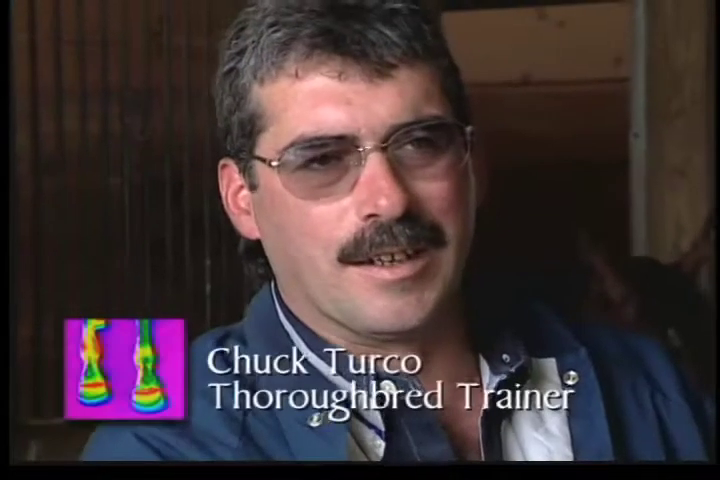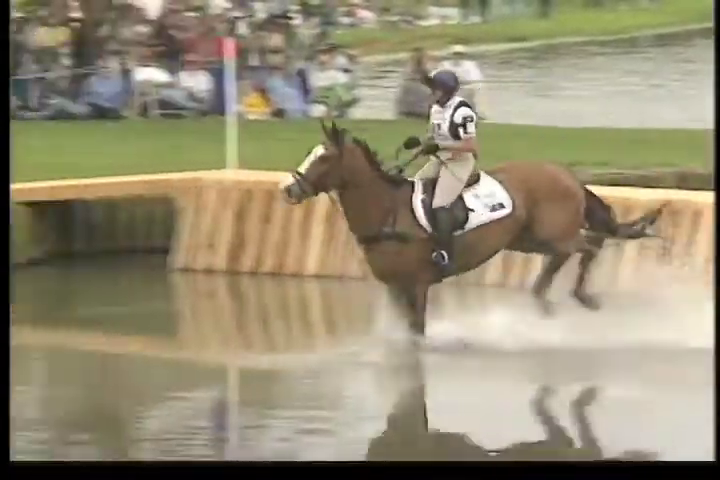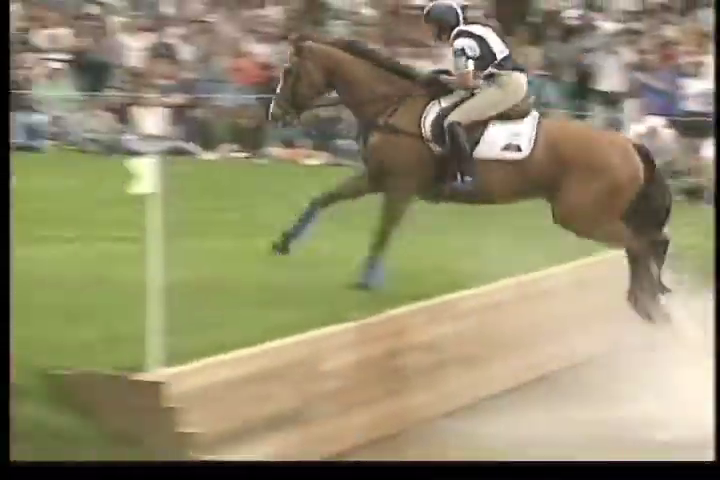If that horse isn't 100%, by using thermography, you can find out where the hot spots are and fix those areas, as small as they may be, and bring over an athlete that's ready to win. And it's a game of inches. Thermography's bottom line is better horses through better diagnostics.